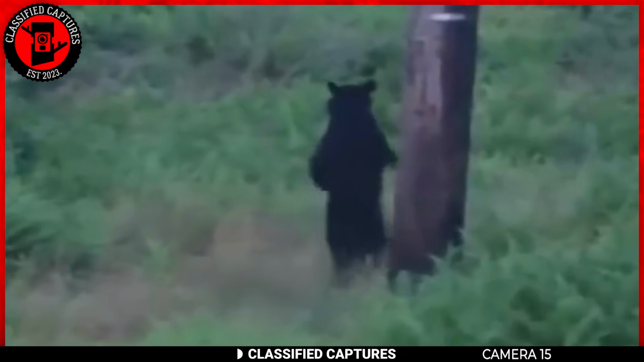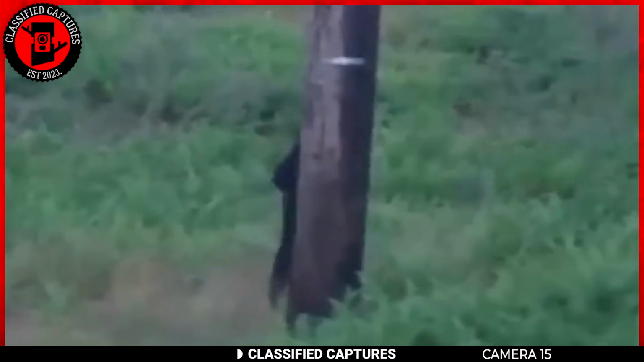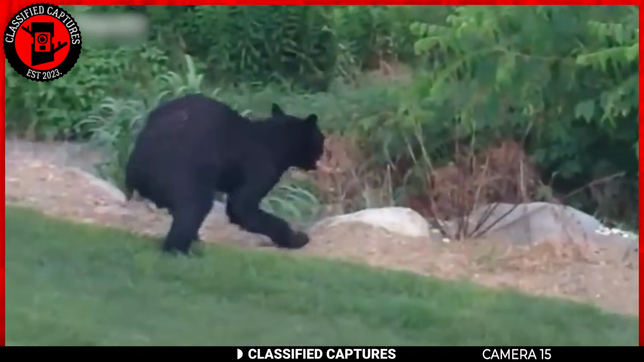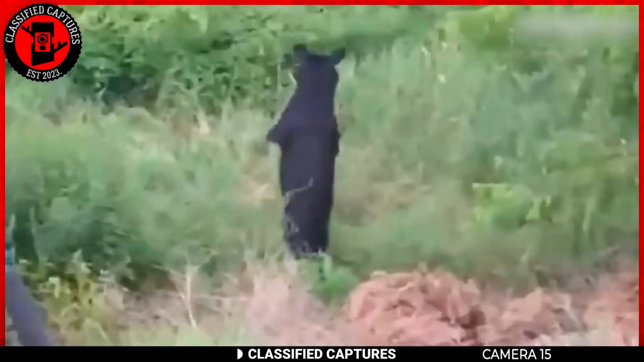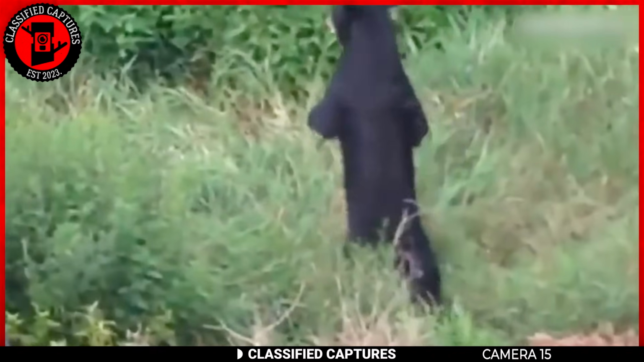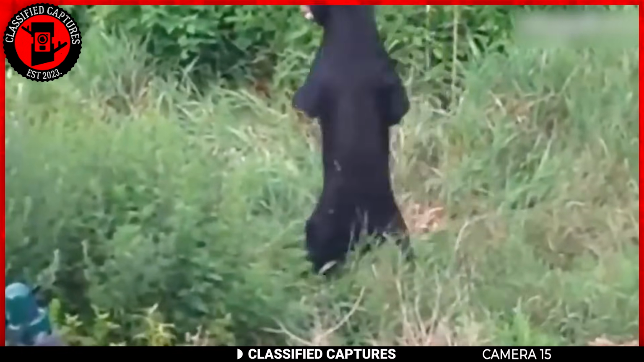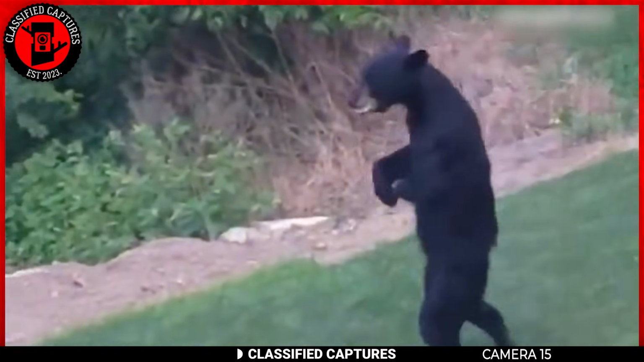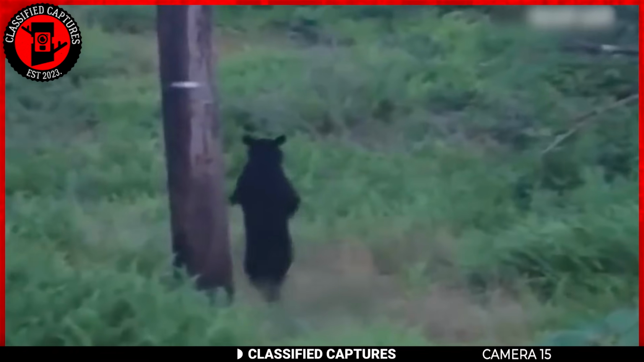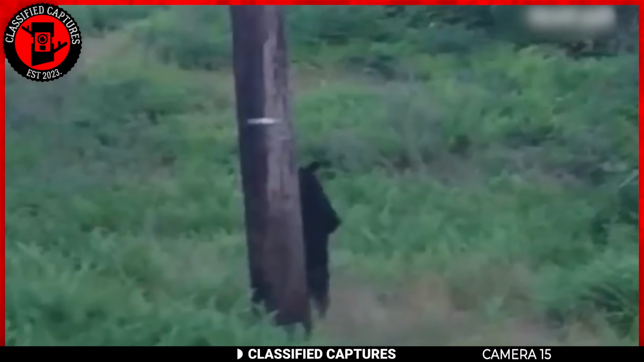Bears are generally quadrupedal and prefer walking on all fours, but that doesn't mean they can't stand on their hind legs. They do that, but usually for a short while. This sighting, while unique and somewhat unsettling, is more likely the result of the bear's physical condition rather than it trying to imitate human bipedal locomotion. That's my opinion, though. What do you think?